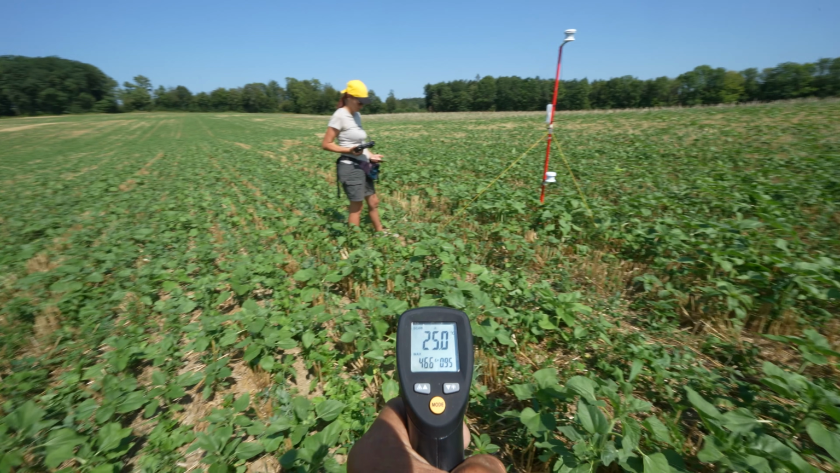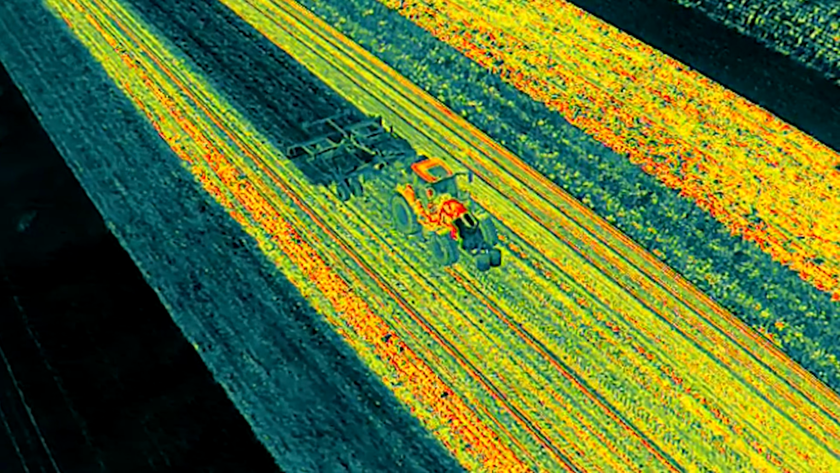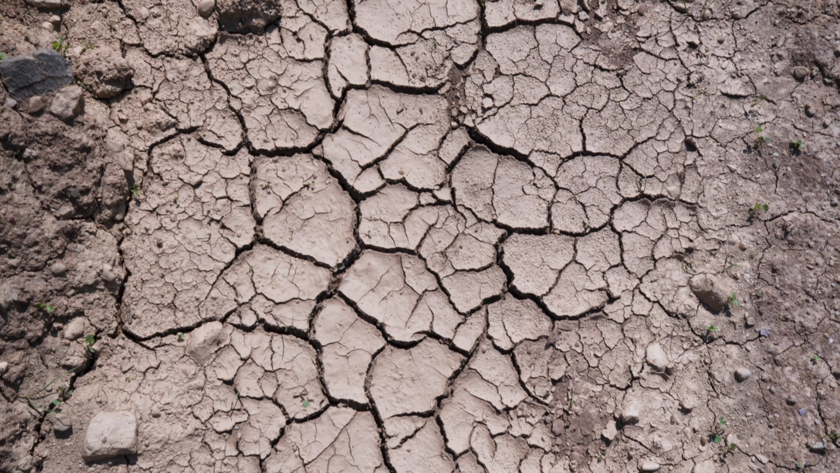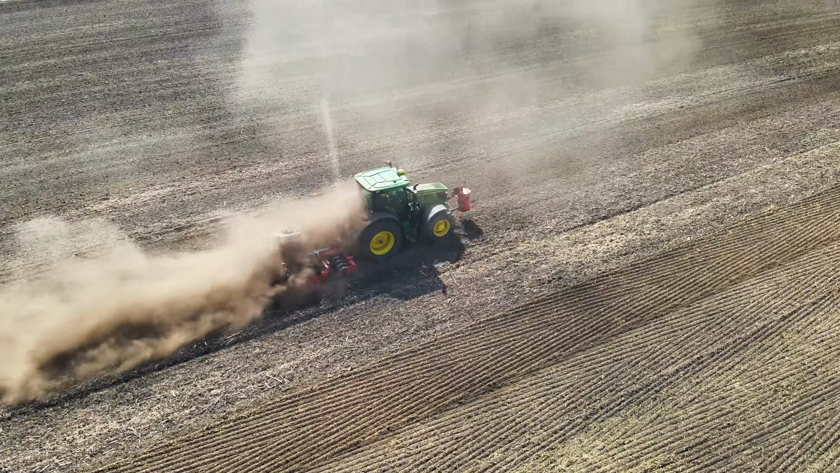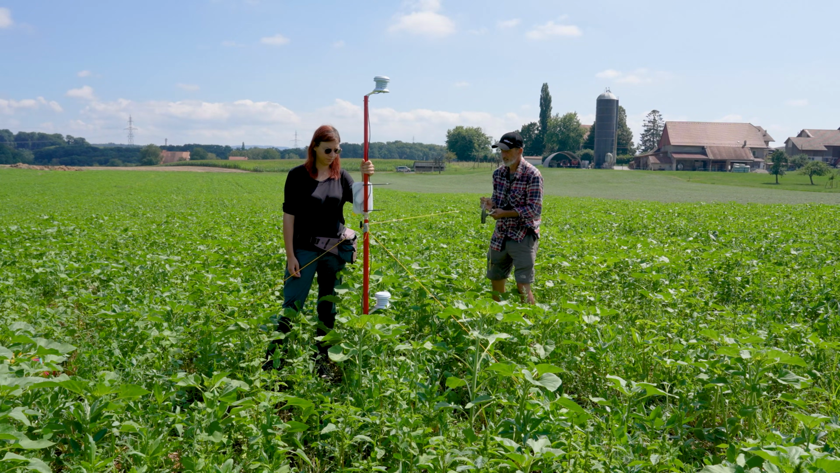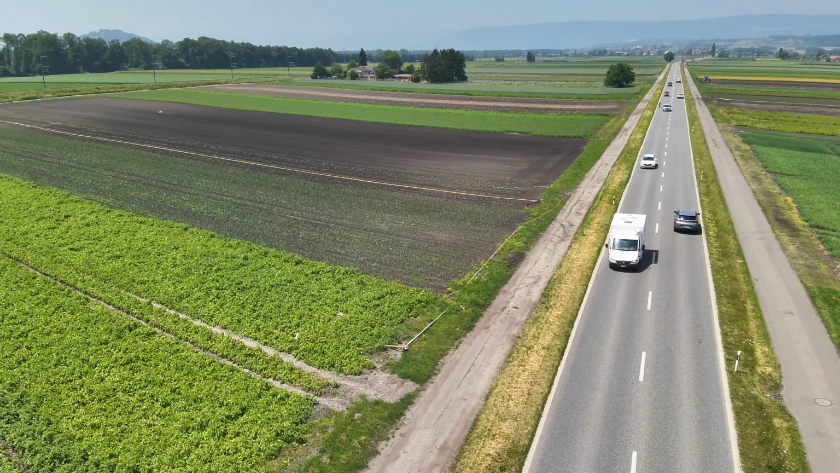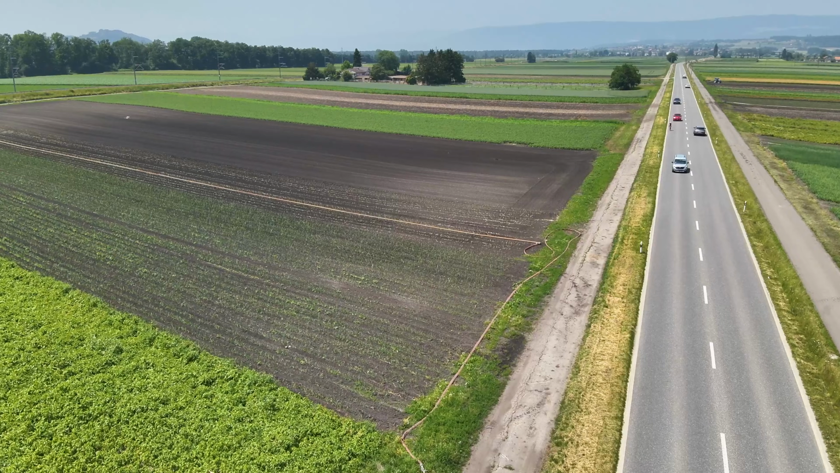Hanspeter and Jovana study the warming of different land uses and its effects on soil in our climate. The scientists measure which surface is the hottest on a sunny day. Is it the bare agricultural soil or the paved road next to it?